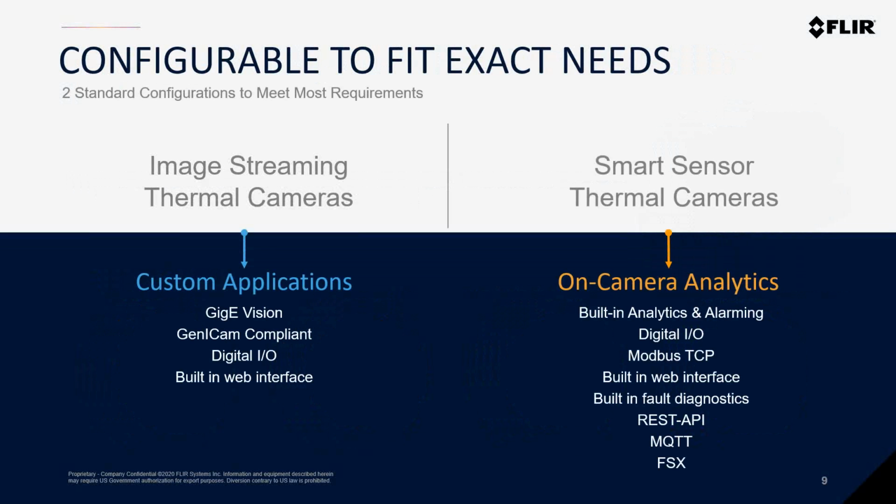And with the digital I/O, the camera can even be set up to output alarms to external devices. Additional features like Modbus TCP, RESTful API, and MQTT allow the smart sensor cameras to be used with industrial HMIs or even integrated into cloud-based solutions and web applications that support Industry 4.0 and industrial IoT environments.